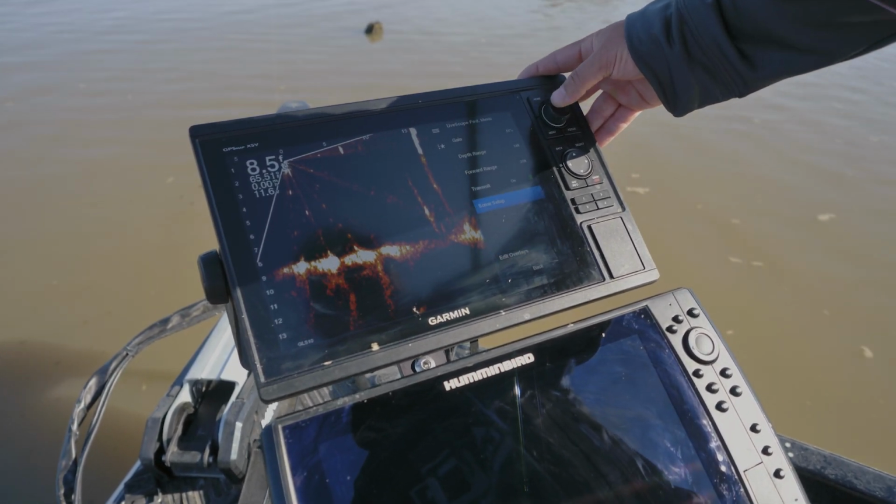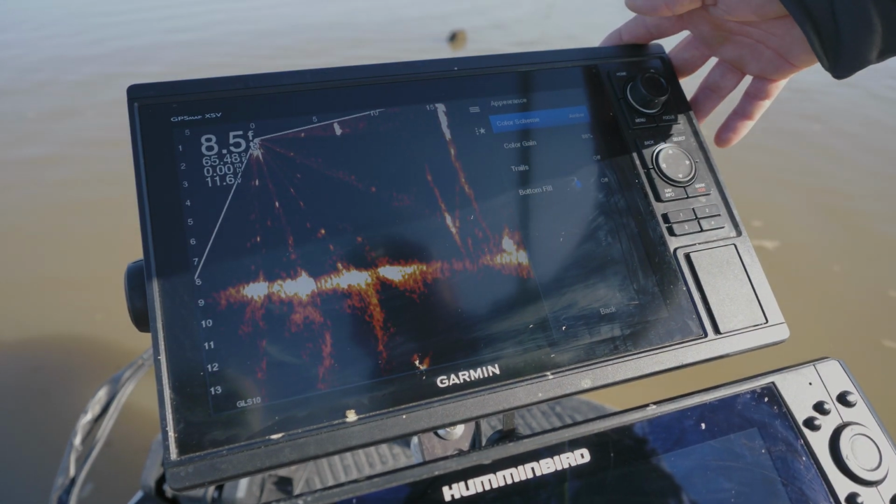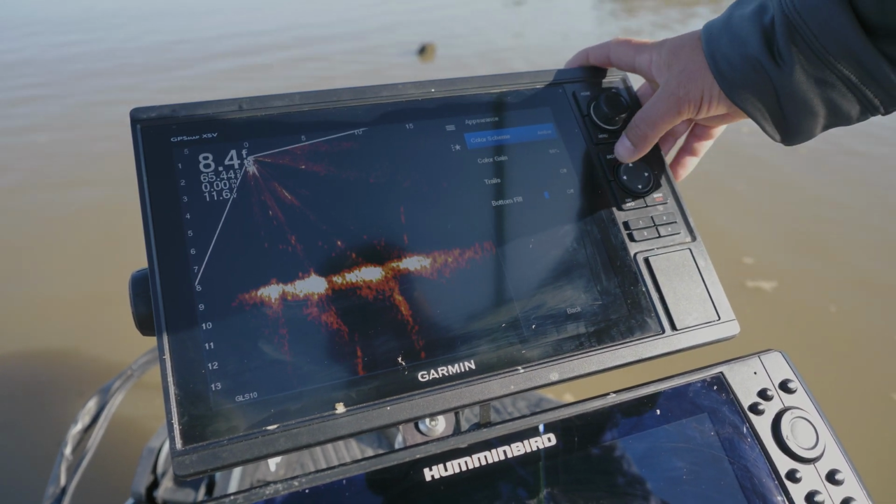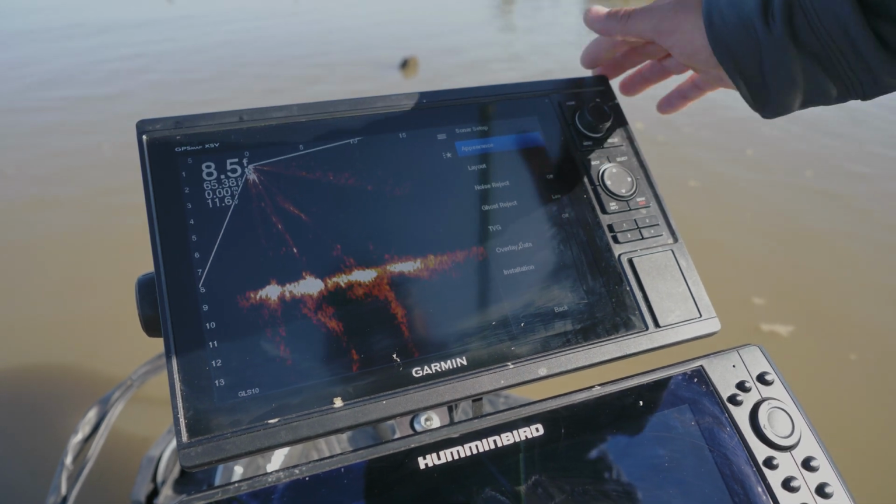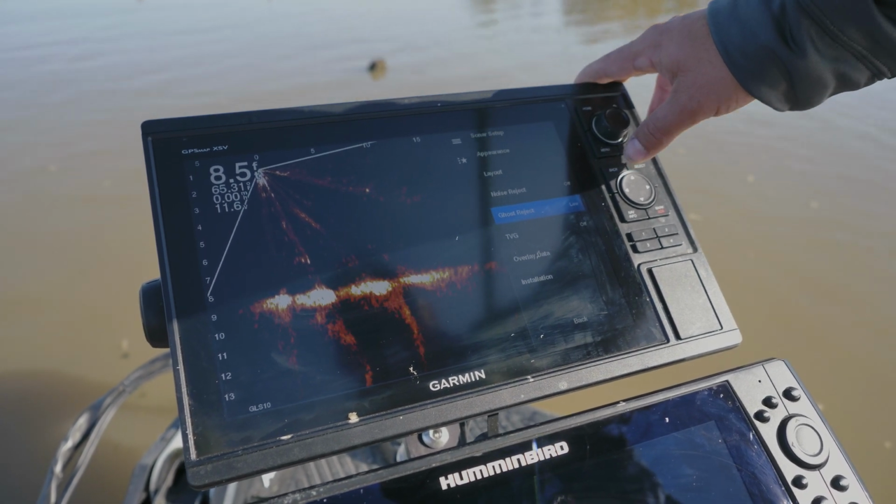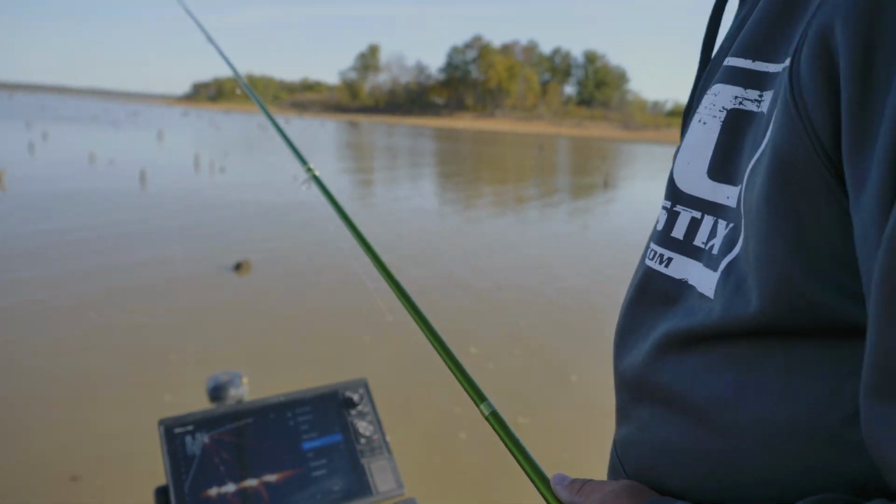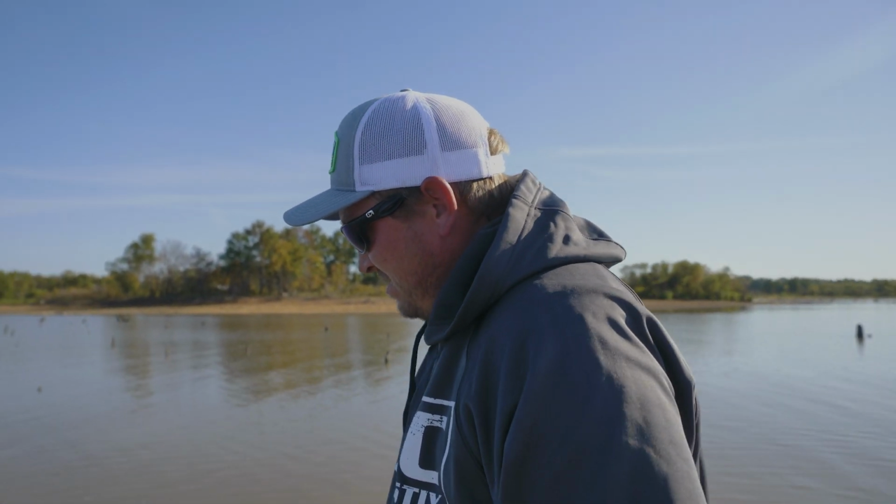Sonar setup, I run my color on amber. If you go to appearance, color gain, I run it between 80 and high 80s. My noise reject's off right now, TVG's off. If you start getting where you can't see your jig head, this morning we started fishing and I couldn't see my jig head whenever it was on medium.